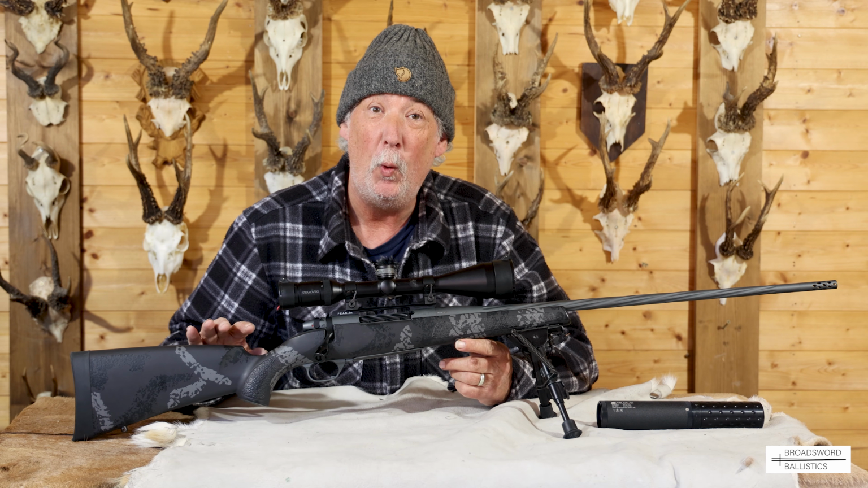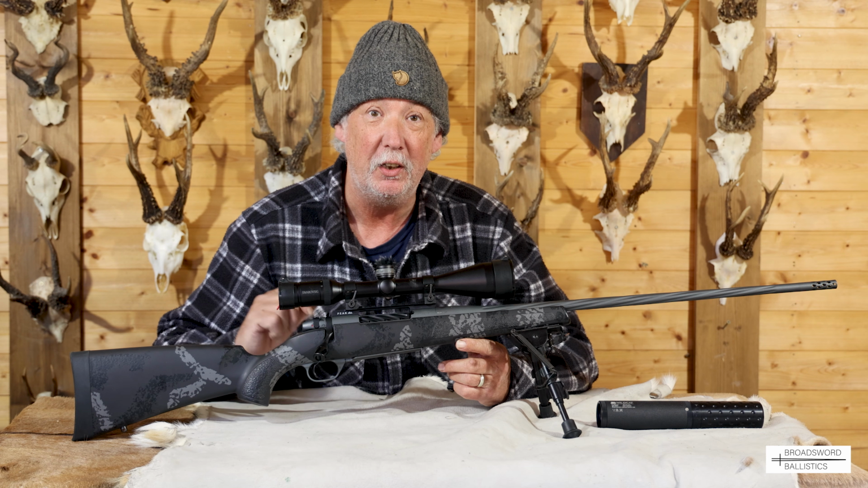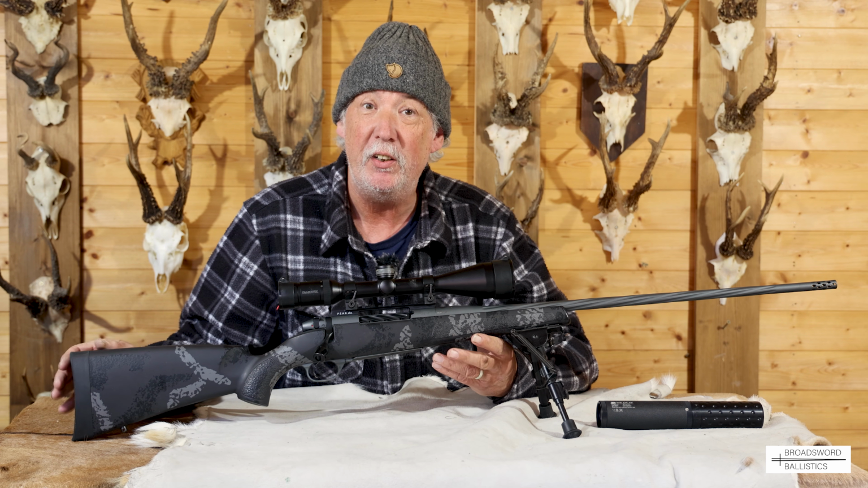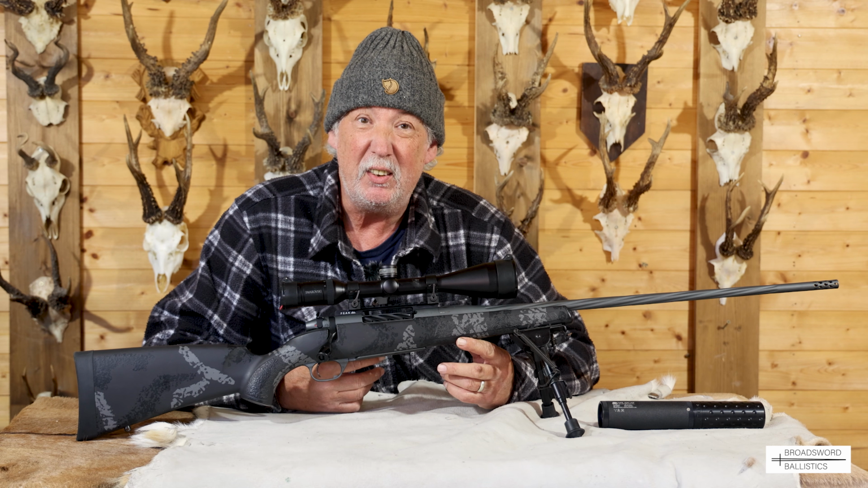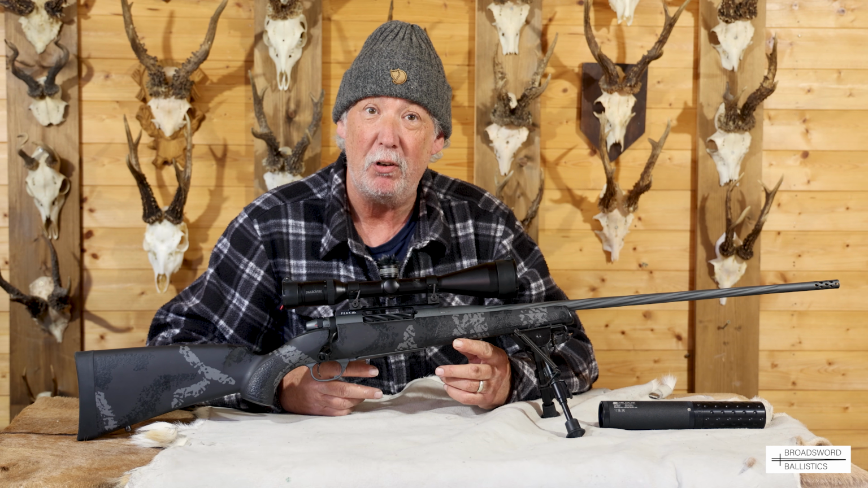Well, there you go. You can see how well that Weatherby performed out in the field after that roebuck. Fantastic. It was designed originally, I'd say, as a lightweight stalking rifle at a good price point. It's about £1,600, £1,700 here in Great Britain.